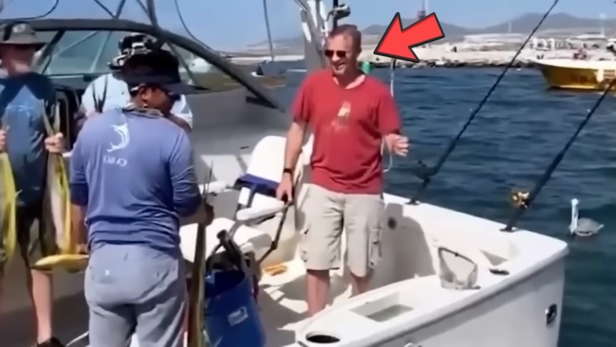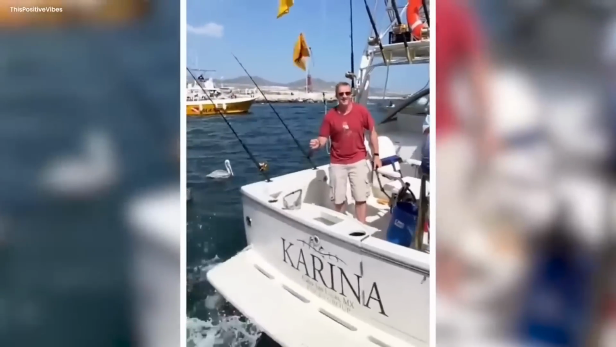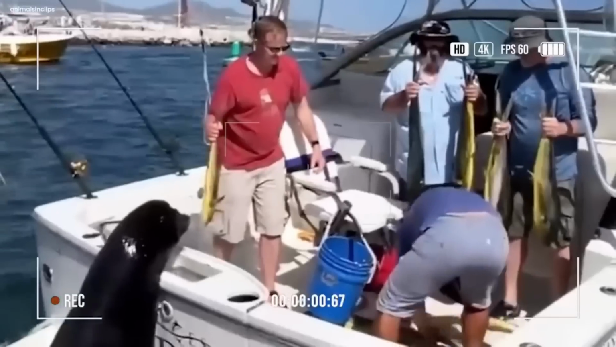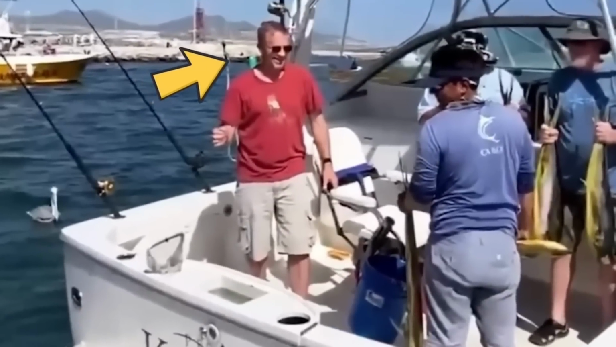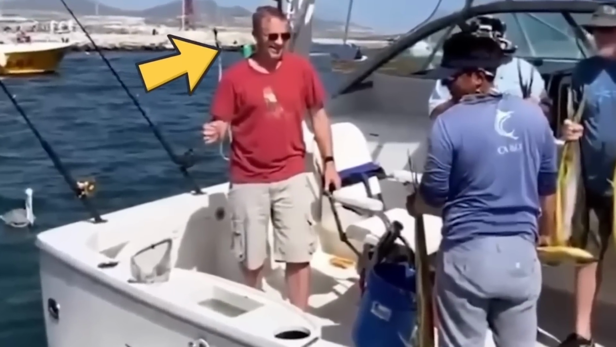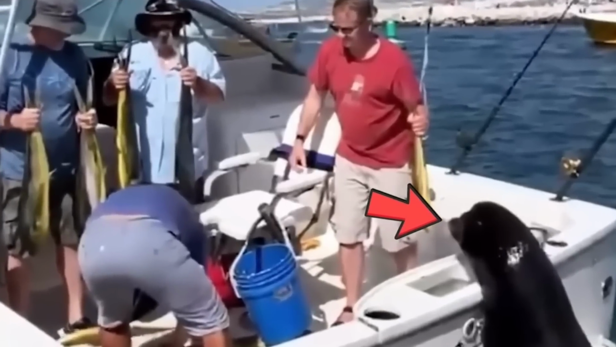The men were surprised, their eyes wide open. The clever dolphin zoomed away, leaving the men laughing and shocked. At the same time, a sneaky camera filmed everything: the men's happy faces turning into surprise, then laughter, and the black dolphin making a quick getaway with its yummy catch.